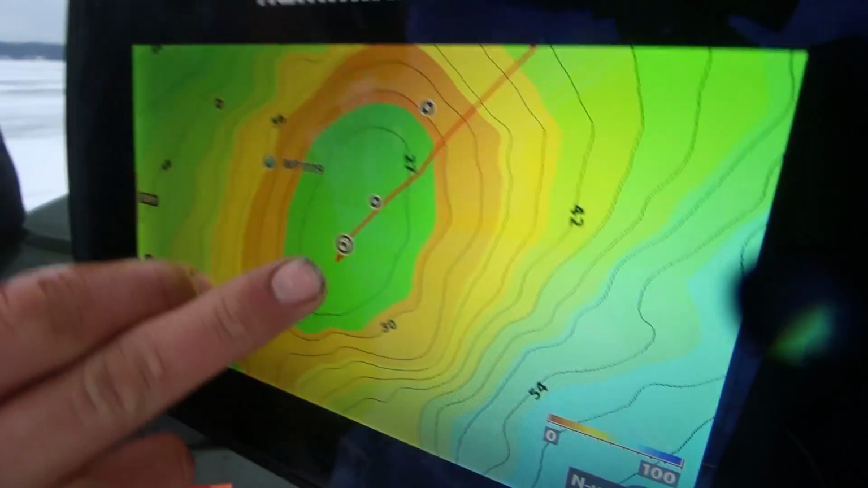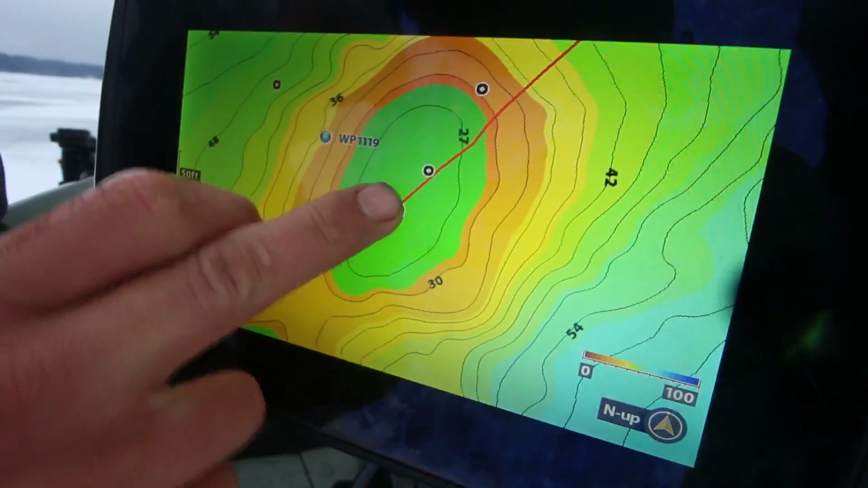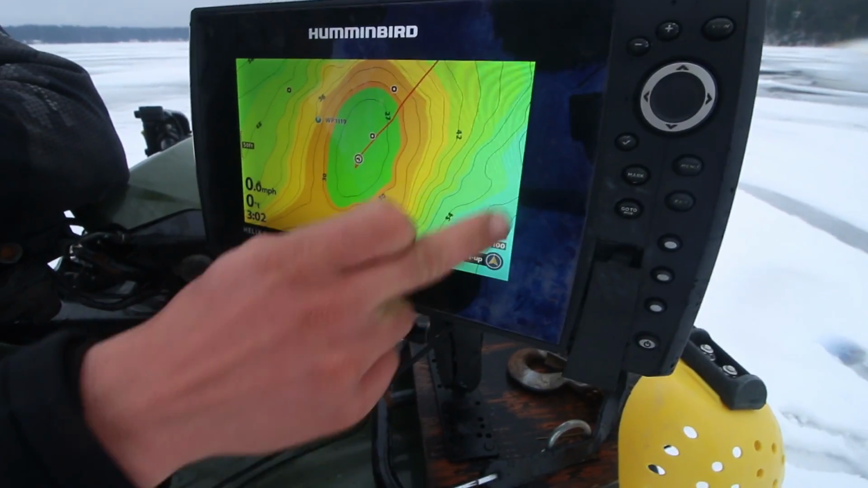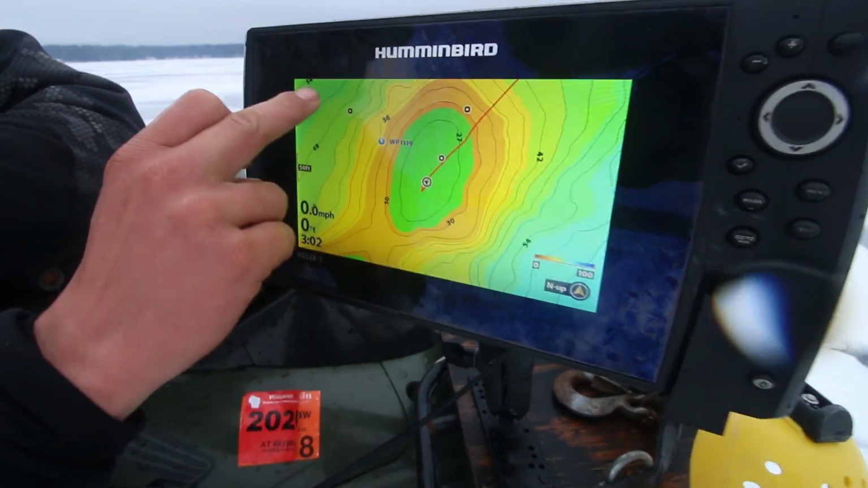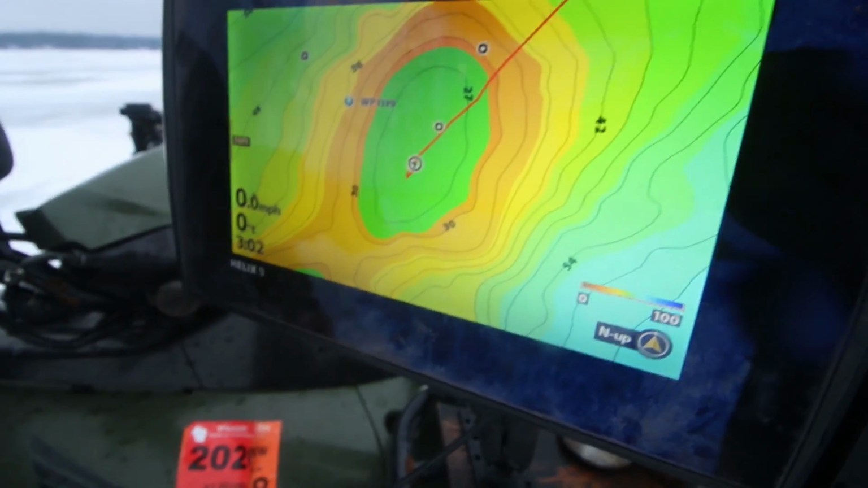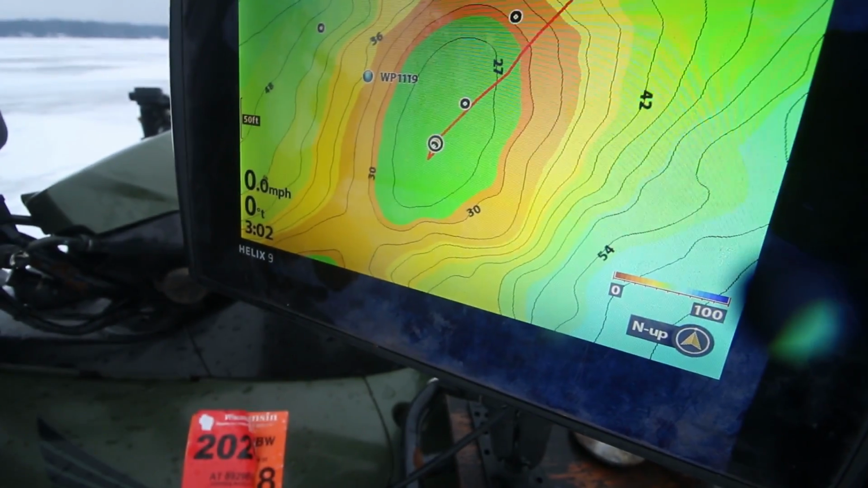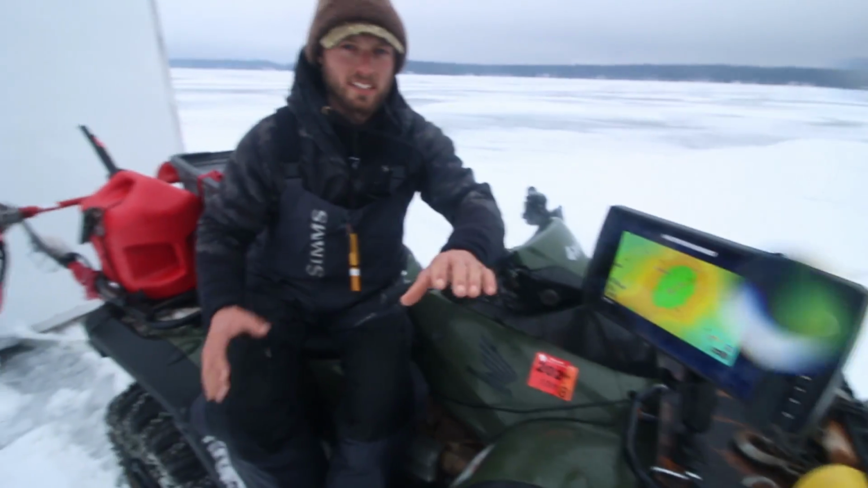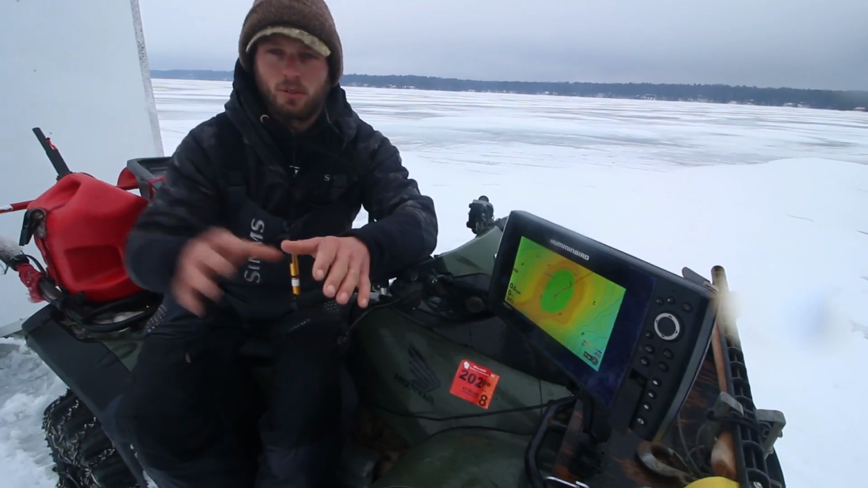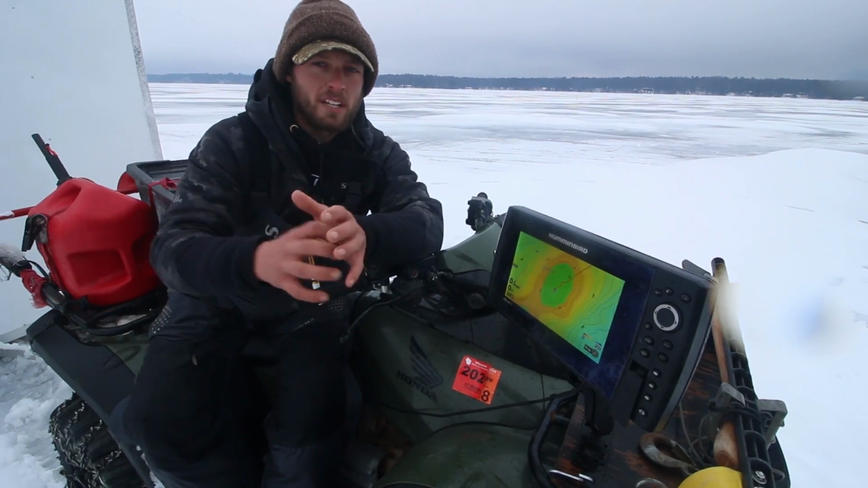This is all auto charted. You can see the top of it's like 26, 25 feet, breaks off real quick. These are the kind of spots that have a lot of basin around them. You can see 50, 60 over here, 48, 55 over here. These are the kind of spots that walleyes are gonna run up to quite a bit in the middle of the day like this. These fish are not holding on top of a rock bar all day long. What they're doing, they're sitting over basin, they're coming in and they're coming out.